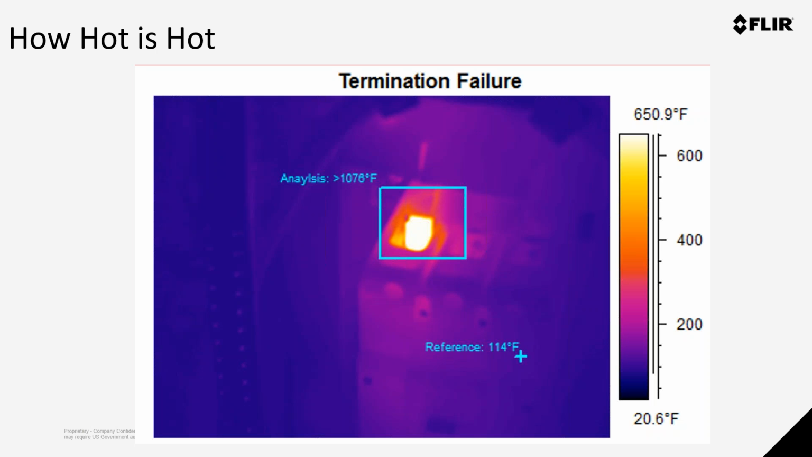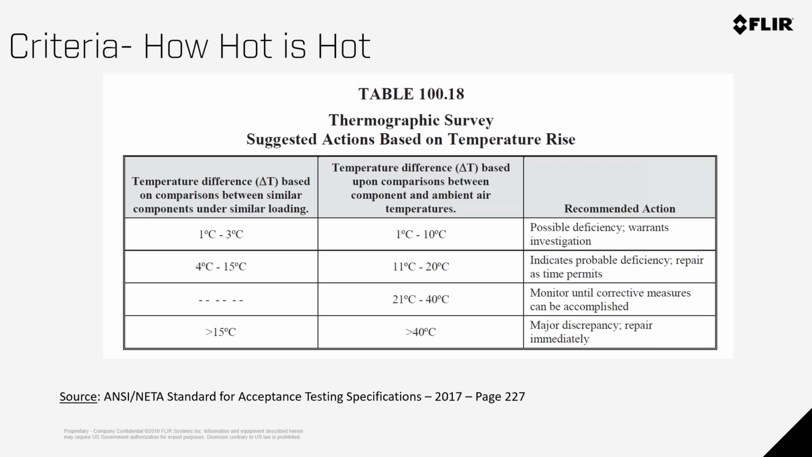But with more mundane issues that you'll normally find, the temperature rises are more subtle. And this is a chart that is provided by NETA. NETA is a testing organization. They put standards together. And for the temperature difference, they've given you two ways to view it: delta between similar components like A, B, and C phase, or, if you don't have that, rise over ambient. So in this case, delta is based on 1 to 3 degrees. It's probably a problem.